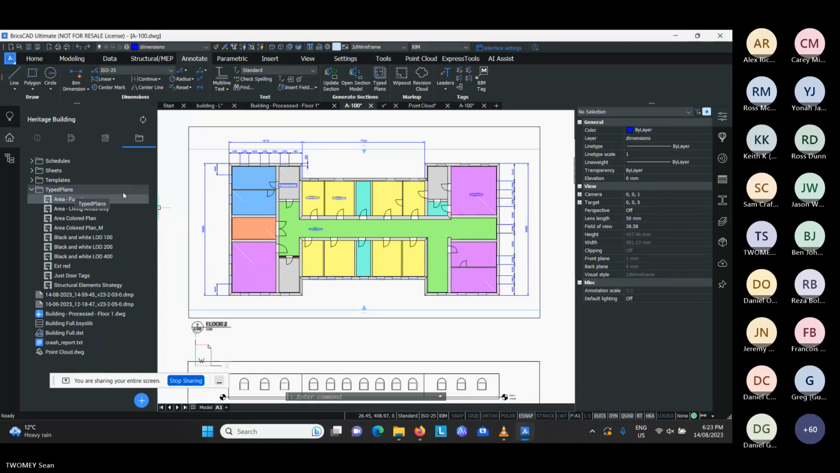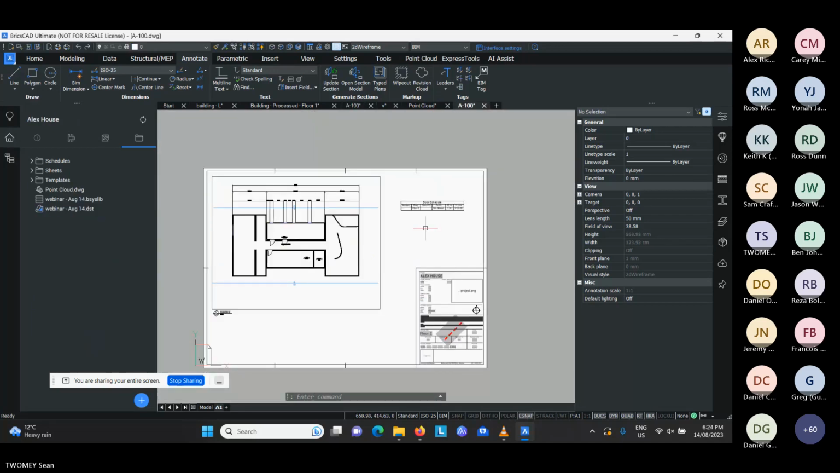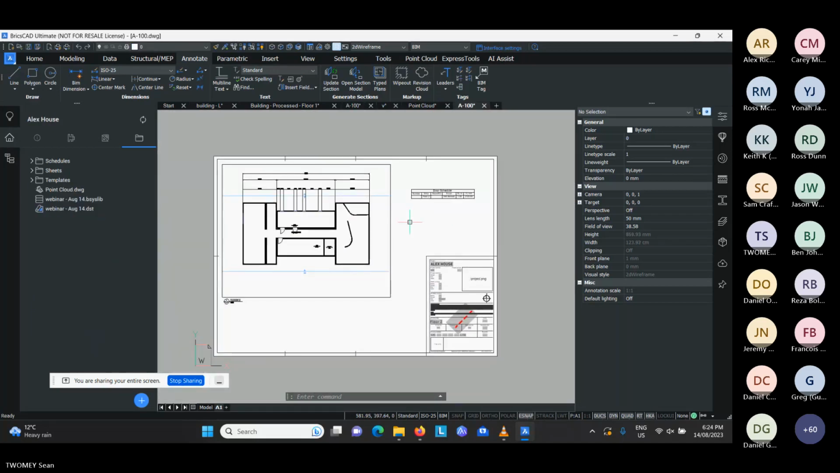So what I tend to say to people is that these are kind of like bonus features, because usually the point of the exercise is to get a basic plan view out the door. That's what people are being paid for.